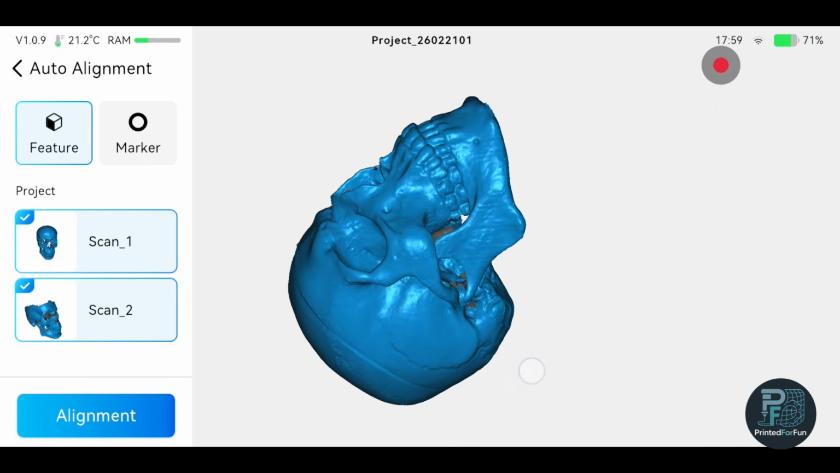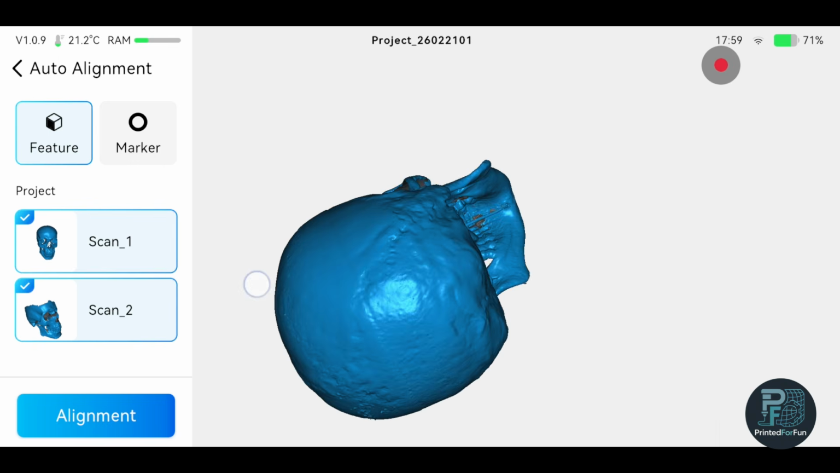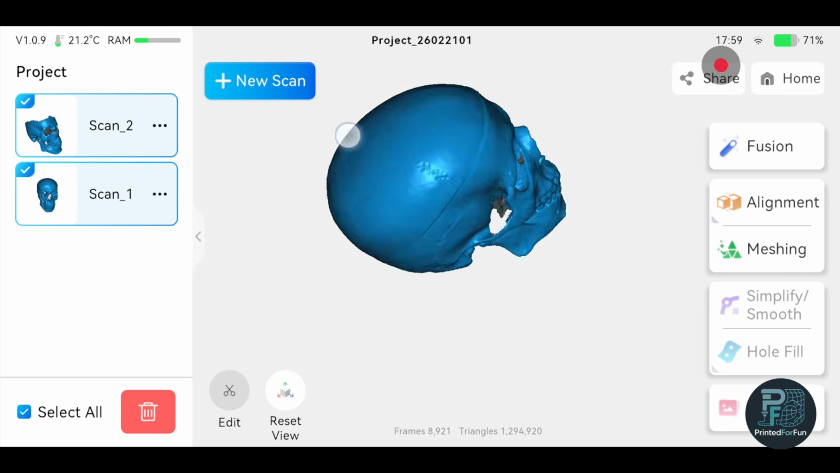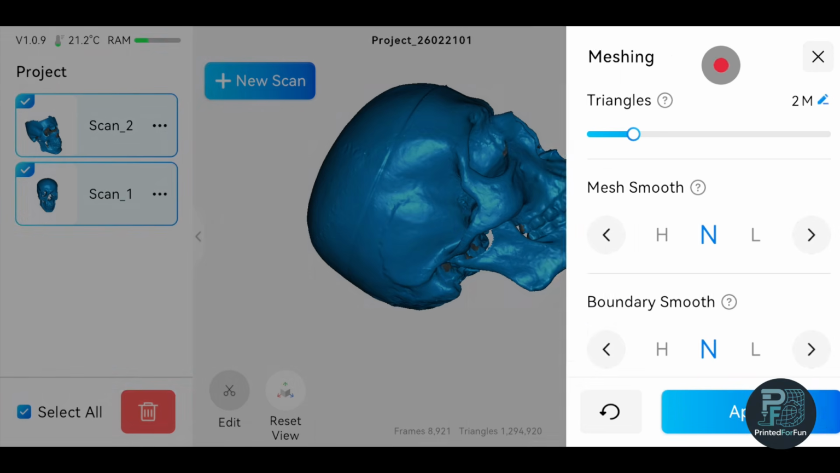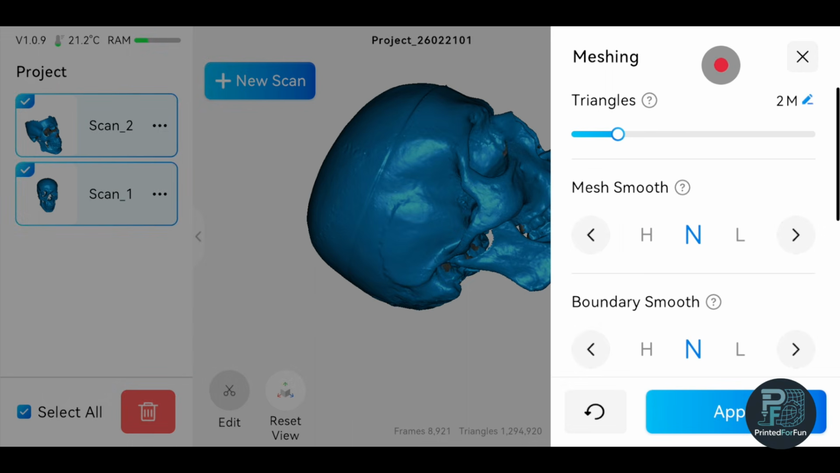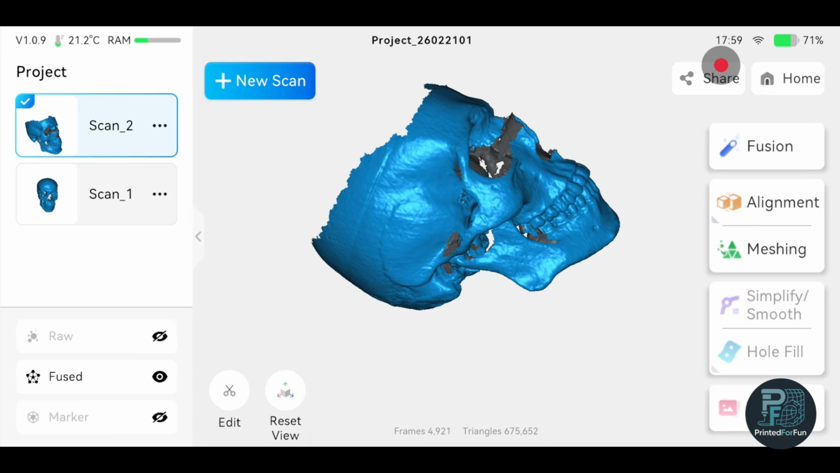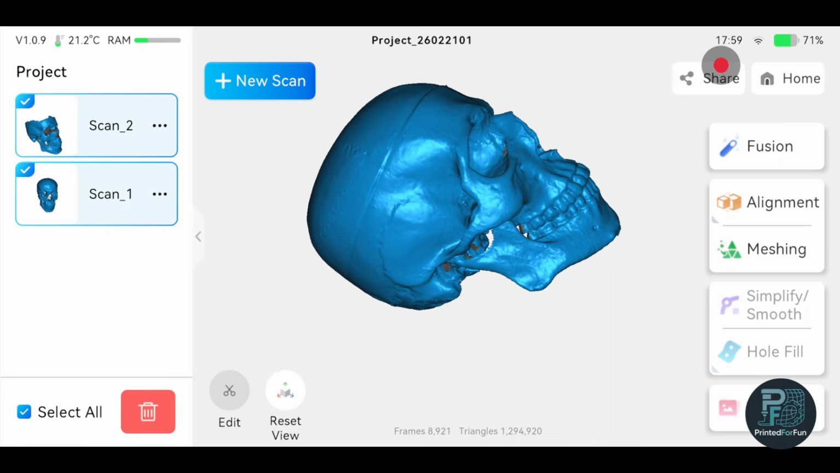So yeah, this looks good. So now let's go out, and the next step is directly the meshing. My goal will be to have roughly 1.2 million triangles, as both scans combined have roughly that many now. So I will also set this as my goal.